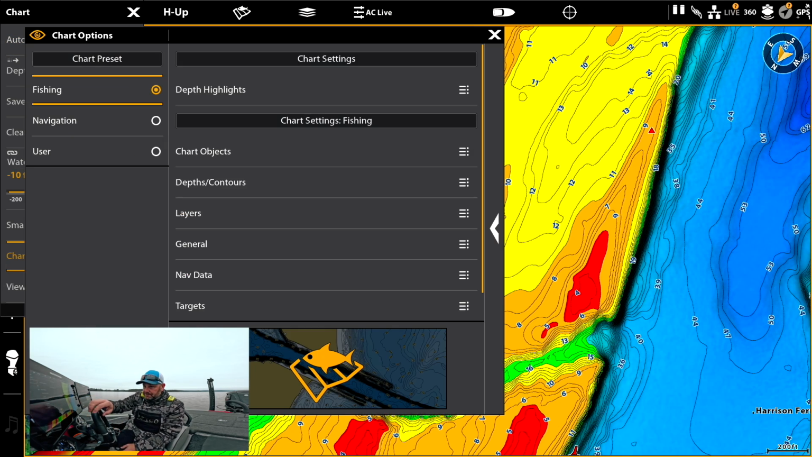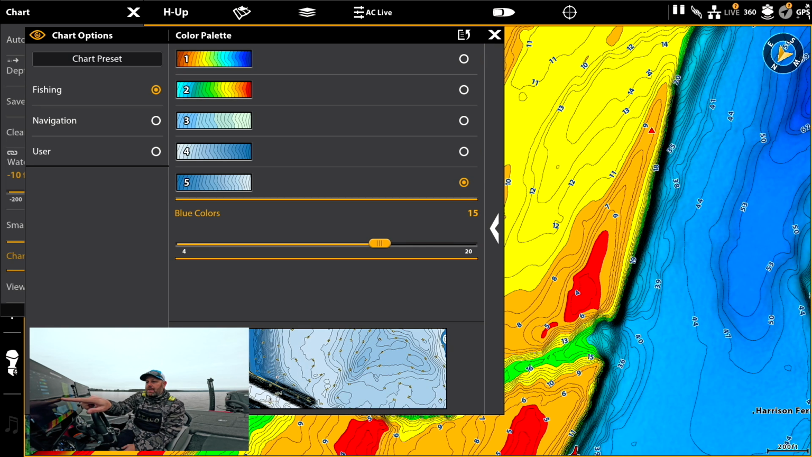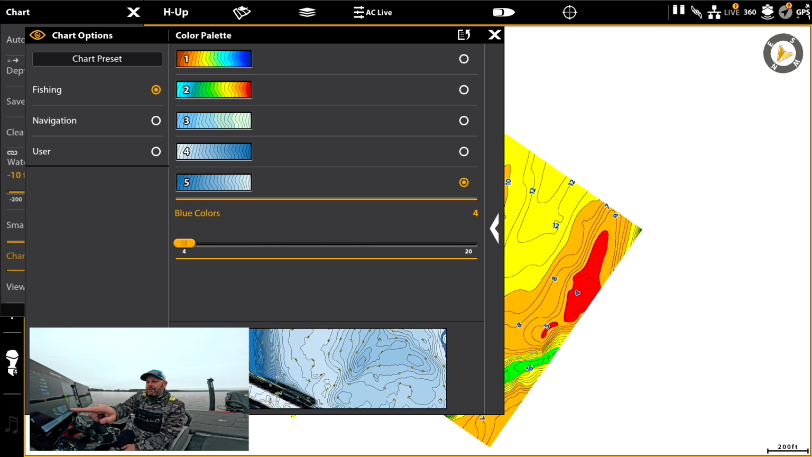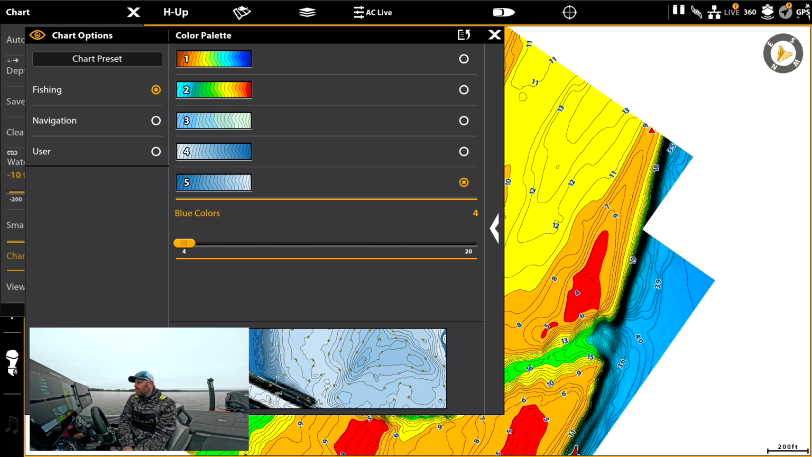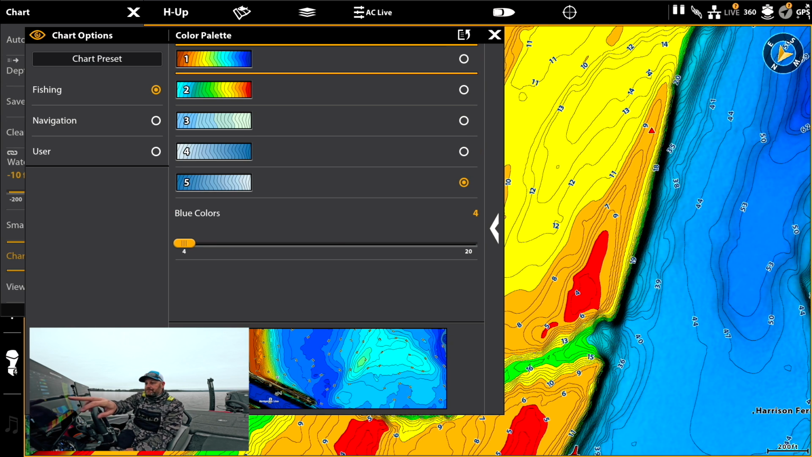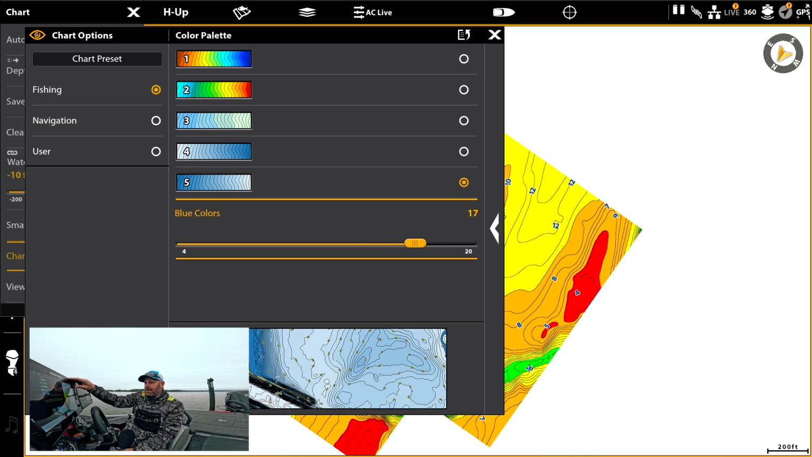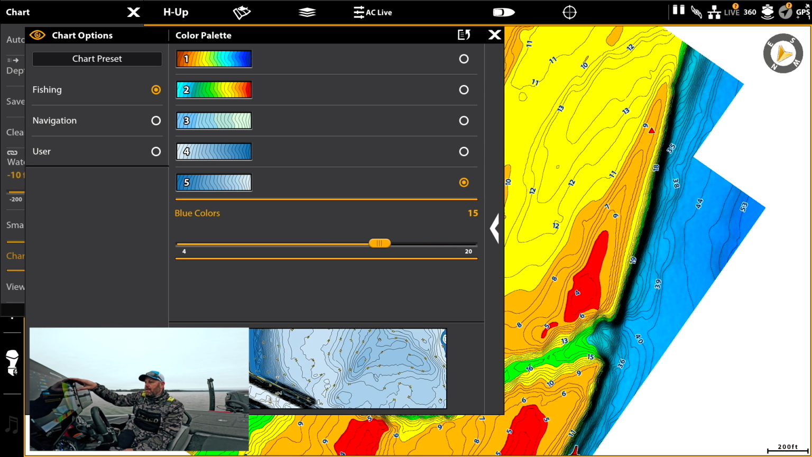Chart options, depth and contours. You pick your color palette, blue colors. You can go all the way up to 20, bring it all the way down to 4, I believe, yep, 4, and make it completely customizable. But again, mapping, guys, let's go back to that real quick. I set that basically right at like 15 or so.